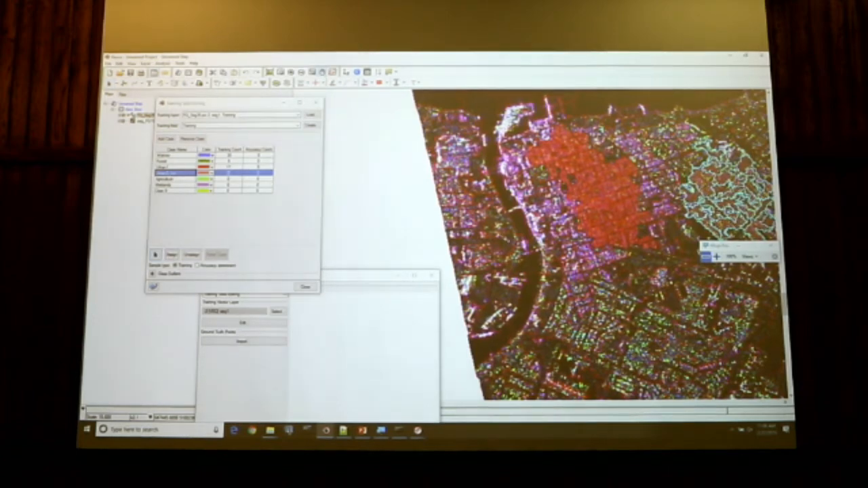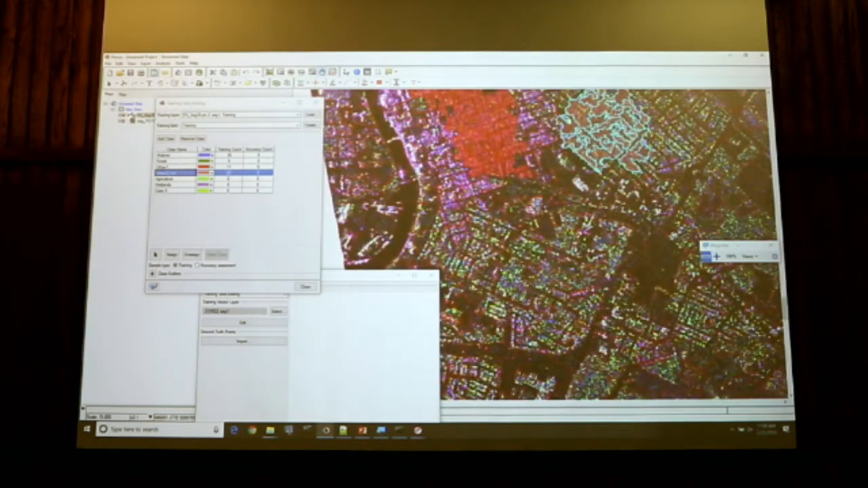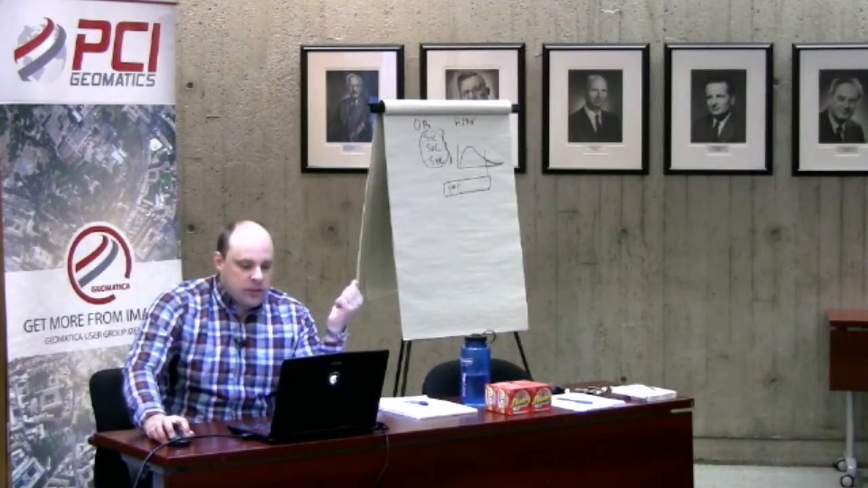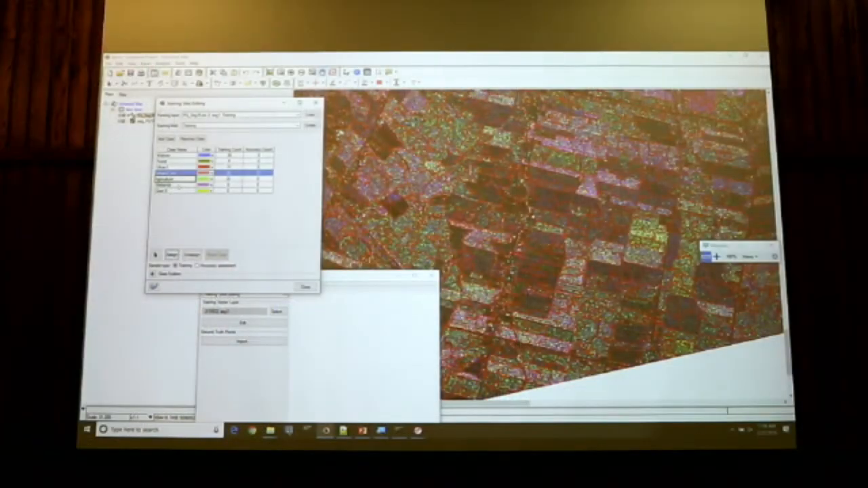So is it just the orientation of the streets? Yeah. But I can always create two classes to see if they are well combined after that, and you can always merge them later. They are the same kind of land cover, it's just a difference in the street orientation.